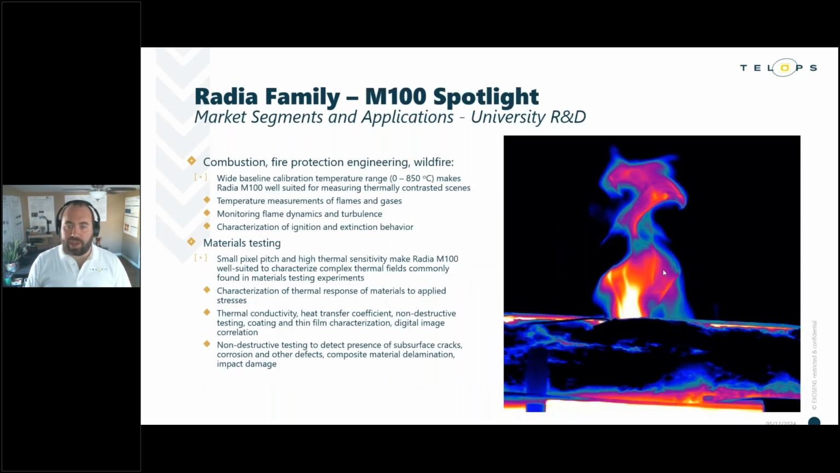So my final application slide here is meant to highlight some of those unique characteristics of the Radia M100 that I mentioned earlier, particularly towards some prominent research areas that we find in universities. First, M100 is really well suited for measurements in the combustion, fire protection engineering, and wildfire research areas.